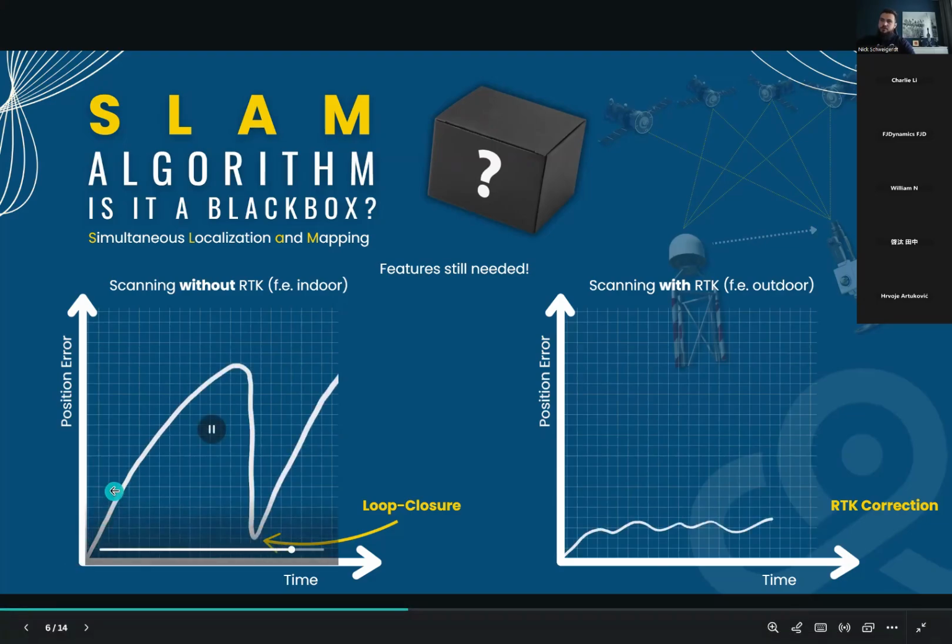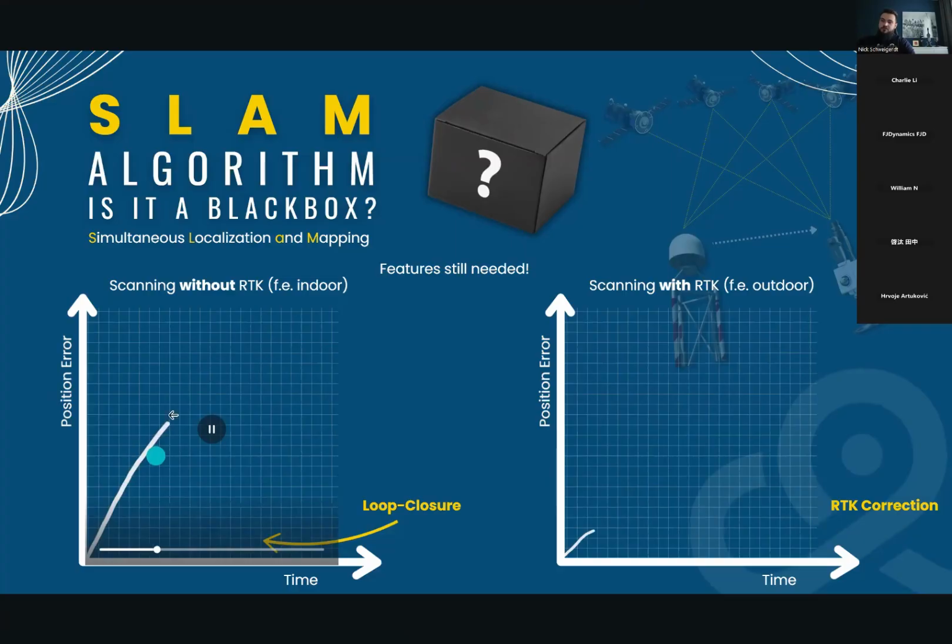So the error grows. And after we come back to a region that we scanned before, we get the so-called loop closure, and the position error will be minimized again, will be corrected. And then we go scanning again, and the position error will rise again. This is what the graph looks like when we're scanning inside buildings, for example, where we don't have RTK corrections or corrections from other sensors. So it is really crucial to get loop closures.